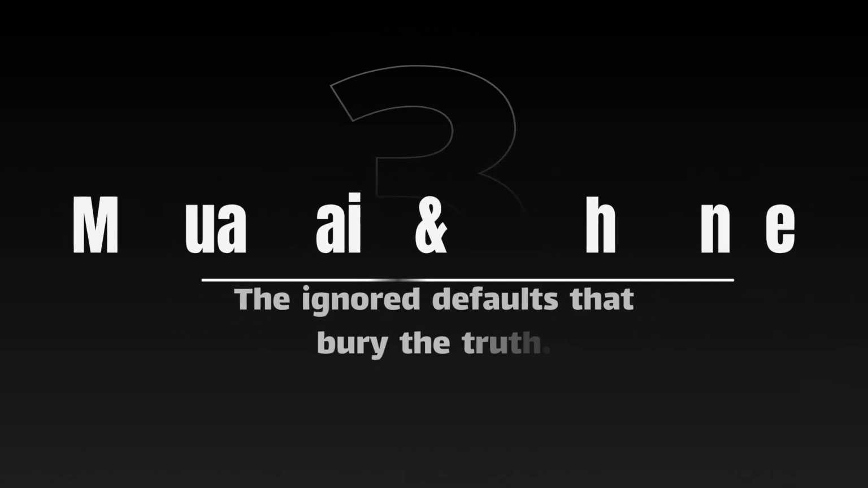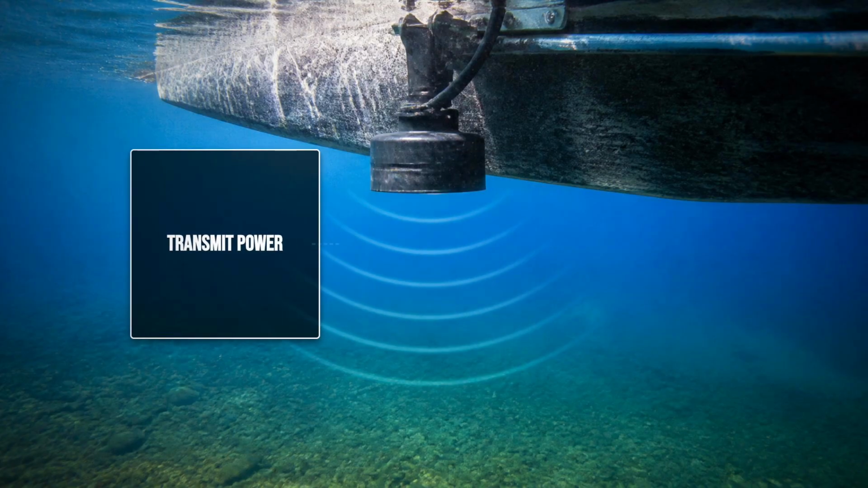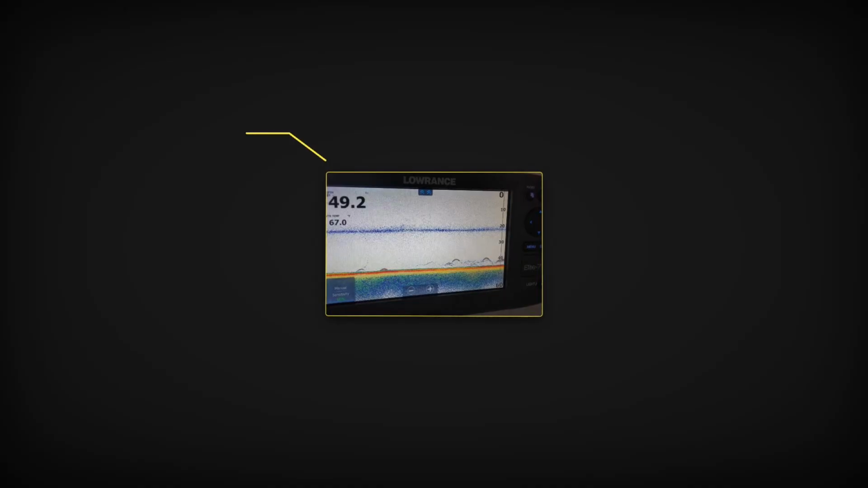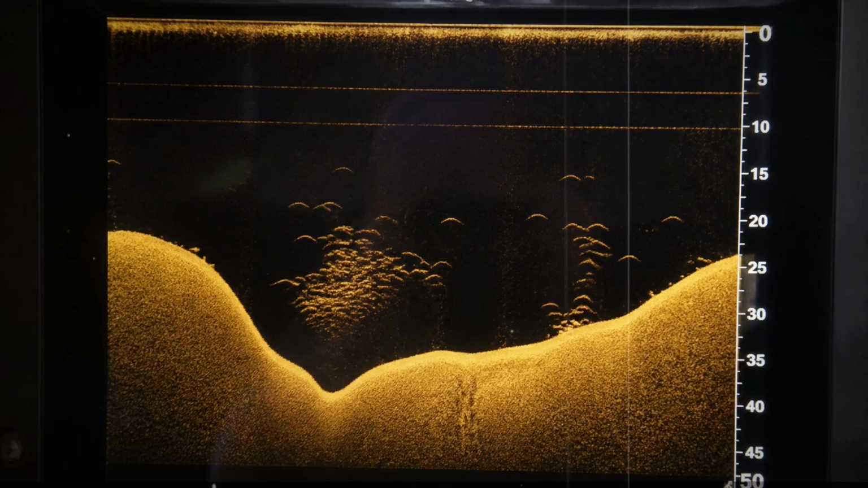Number 3 is really 2 settings, and they're the biggest defaults nobody ever touches. First, gain. Gain isn't power heading down. It's how sensitive the unit is to the echoes coming back, a lot like squelch on a radio. Auto gain keeps a tidy picture, but tidy hides the faint stuff, the bait, the thermocline, the fish pinned tight to bottom. Bump it up manually toward 75% and back off just before the screen gets busy.